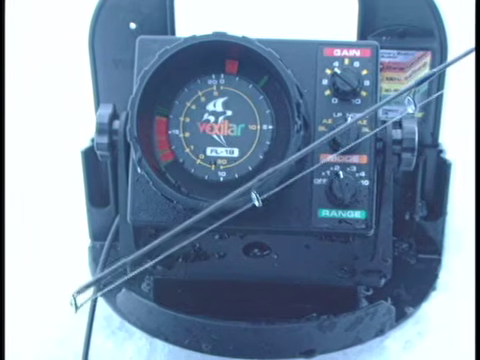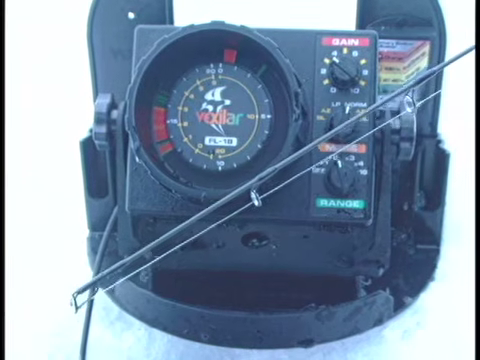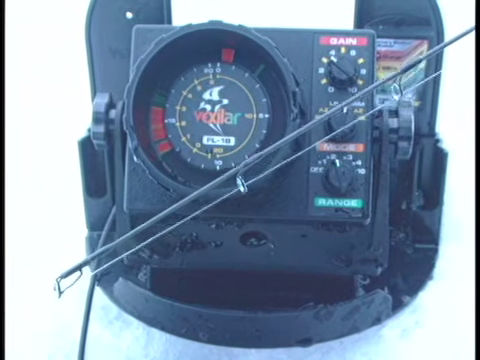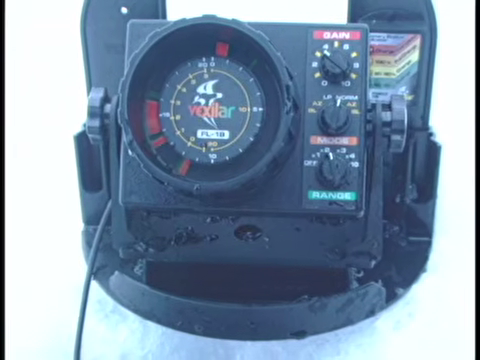We'll hold it steady this time for them, kind of what they want today. You know, sometimes they want a lot more action than others. But since we're using that whole minnow today, we're kind of letting the minnow do some of the action. And there's another one.